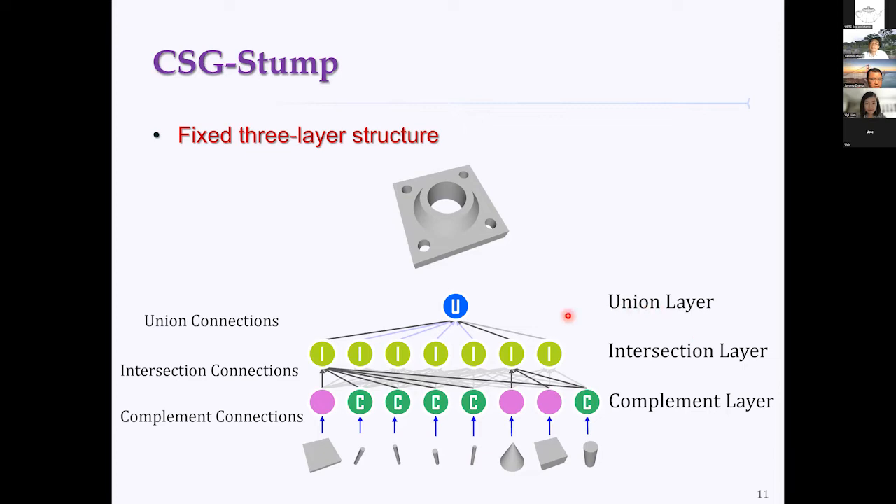The third layer is the union layer. It tells which nodes in the intersection layer, the second layer, should be included in the union process, to eventually define the final object. So each layer has a very clear rule, and also the structure is fixed. So we call it learning friendly.